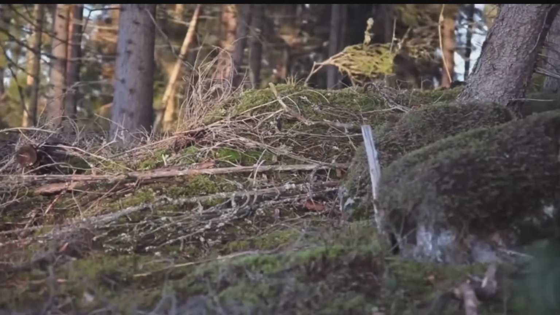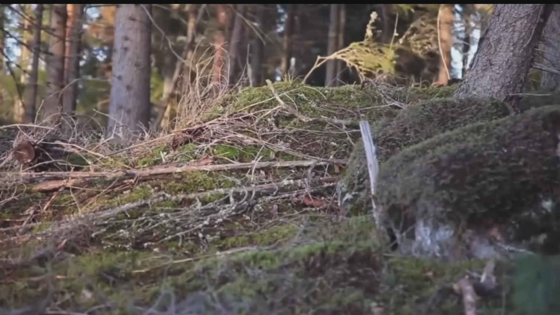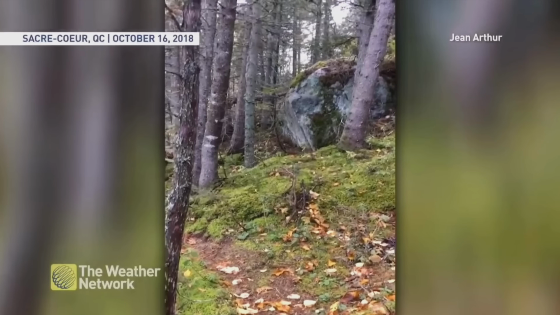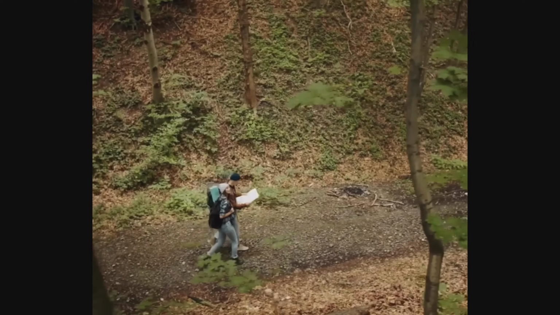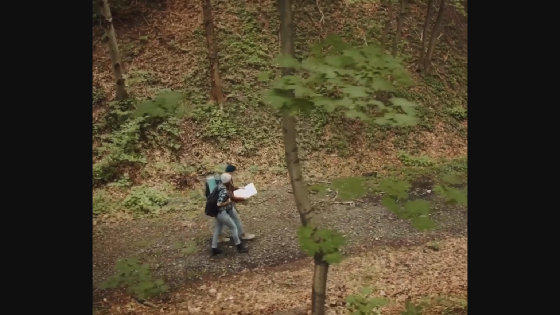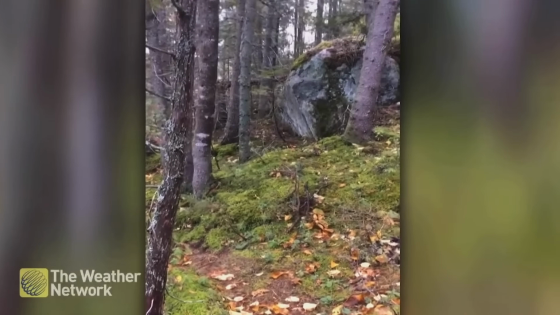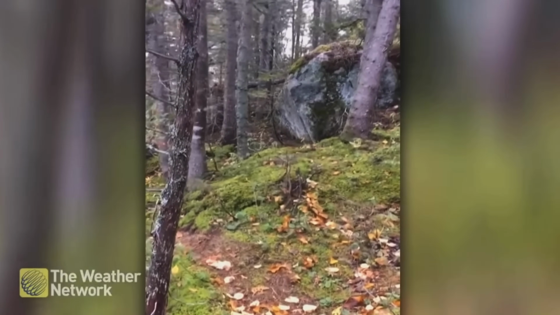There are often many strange videos captured out in nature, but this one will completely blow your mind. On Wednesday, October 17th, 2018, a video taken in Sacré-Cœur, Quebec, captured practically everyone's attention. A man innocently hiking through the forest stopped dead in his tracks when he came across this phenomenon. All of a sudden, the forest began coming to life right in front of his eyes.